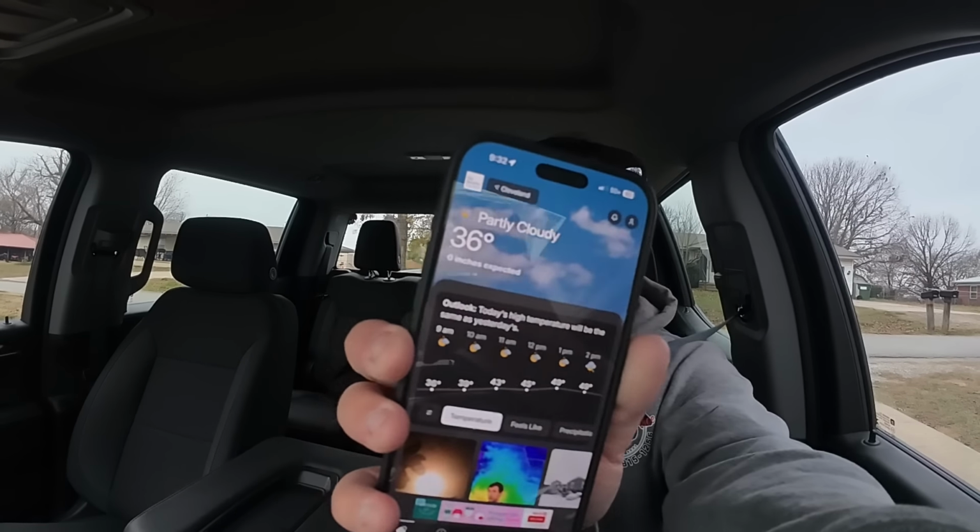It is Wednesday, December 3rd. It is currently 36 degrees. We got an east-northeast wind at 5 to 10 mile an hour. Not too bad, but it is pretty chilly at the moment. Supposed to get up to about 50 today, which I don't see that happening. It's kind of foggy and just a cold, wintry day, kind of what it looks like.